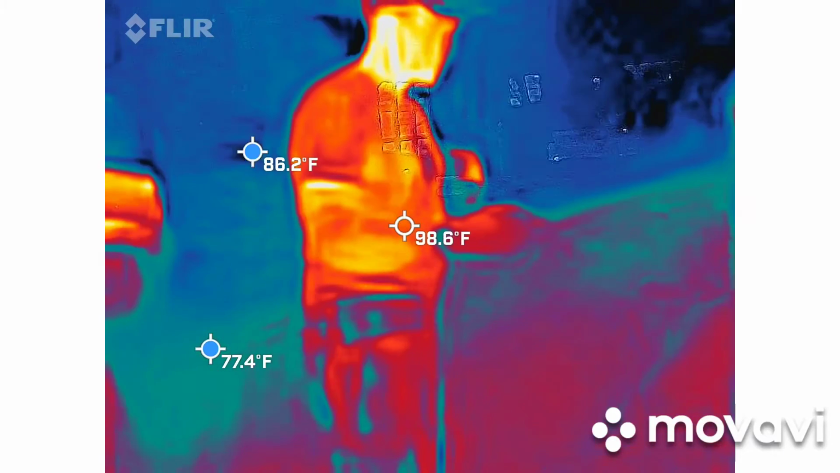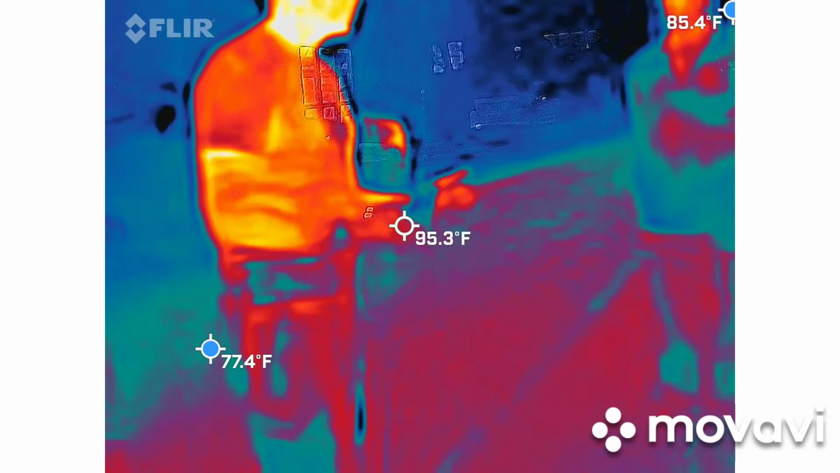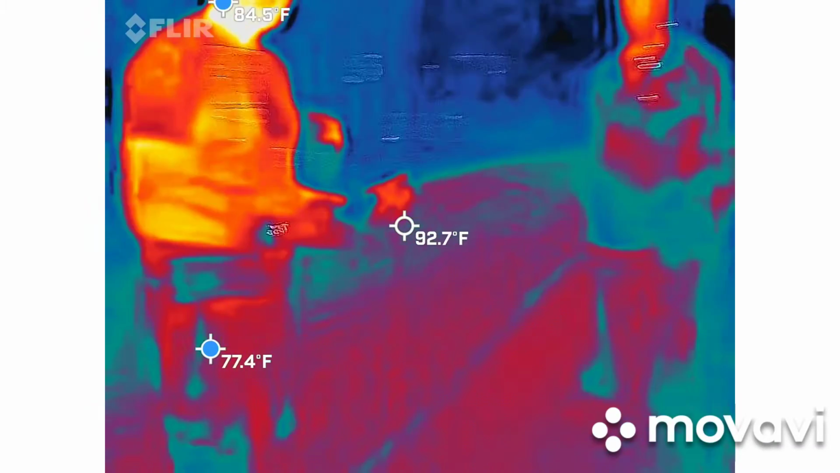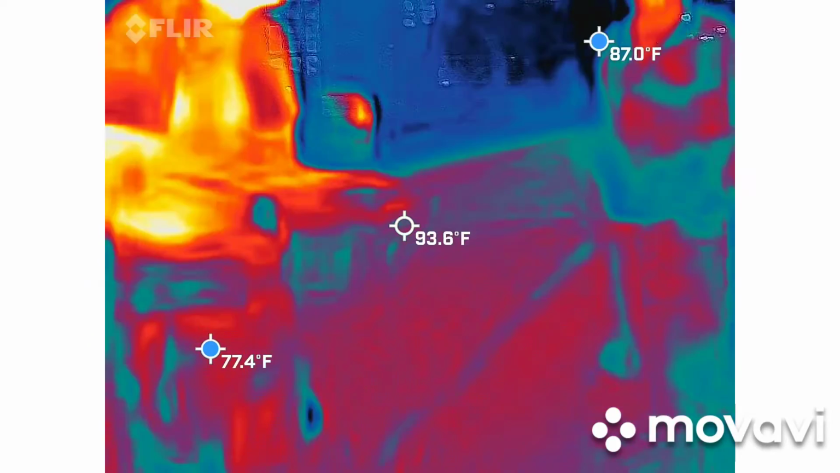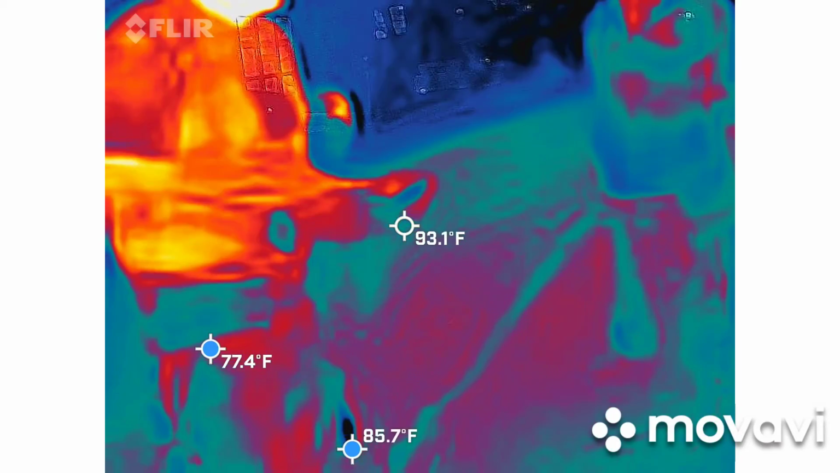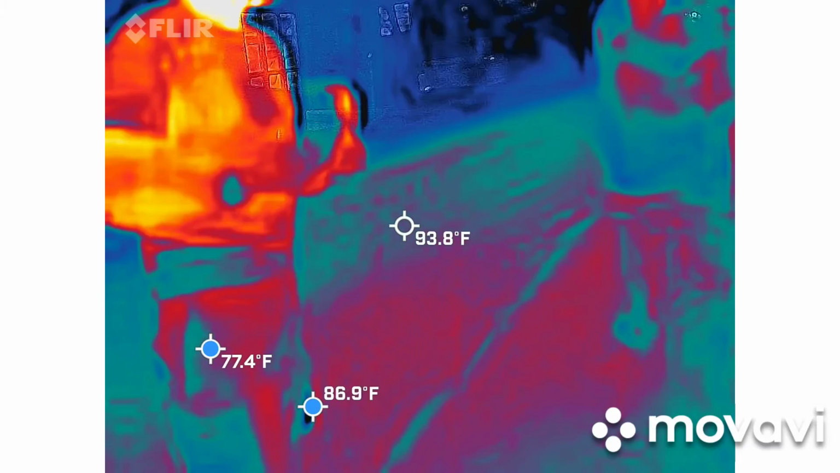Spirit boxes are a way for us to communicate with the dead. Do you guys watch the TV shows, by the way? Are you familiar with any of this lingo? Yes? TikTok, YouTube, all of them. So this is a way for us to communicate with the dead, because it's going to use the white noise coming through the radio stations. It's going to flip through them at a very fast rate.